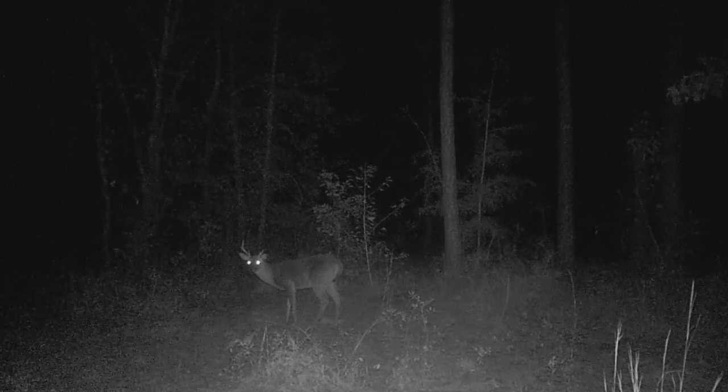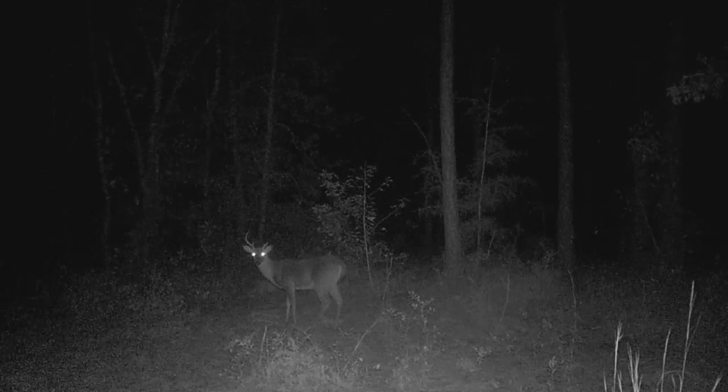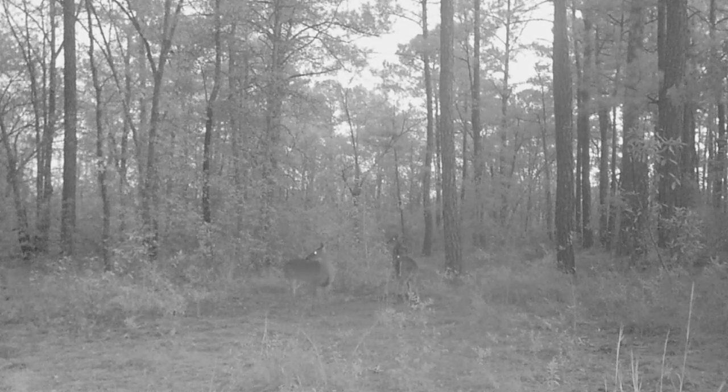There's a buck, and I think he's got a broken rack, like his left side there. I think we might get a better look at him now. Yeah, could have been from fighting. Could have been from rubbing. I don't know. Definitely broken off though. Oh, popped out from behind the tree. That I think might be Brutus. Don't get a good enough look at him. A little bit of daytime action. Another little bit of daytime action coming up.